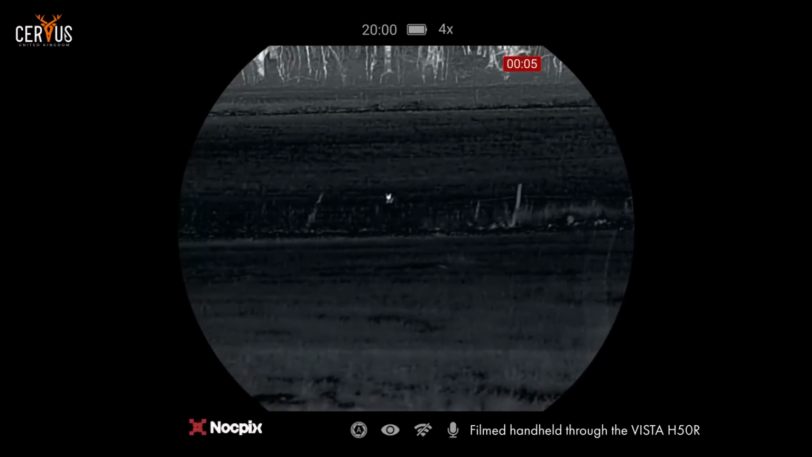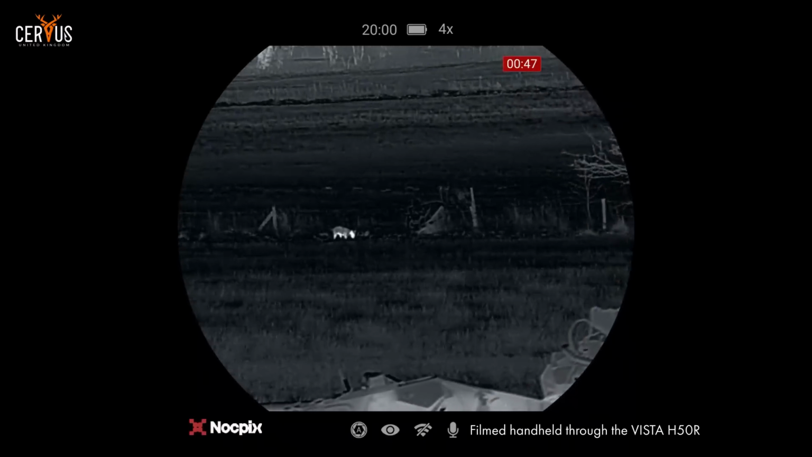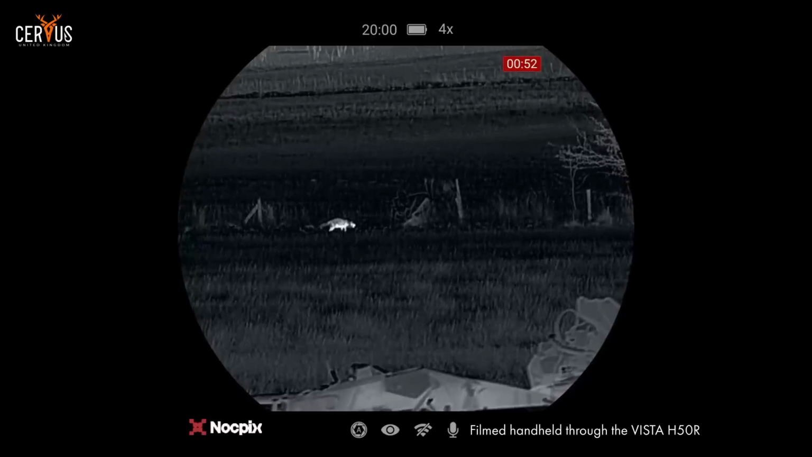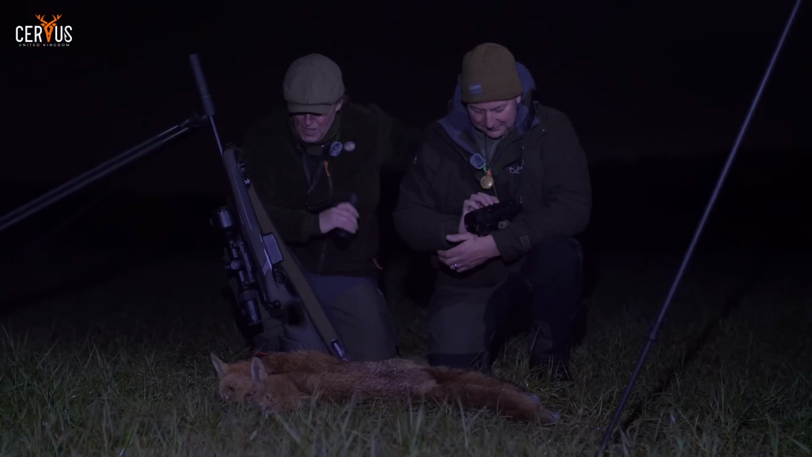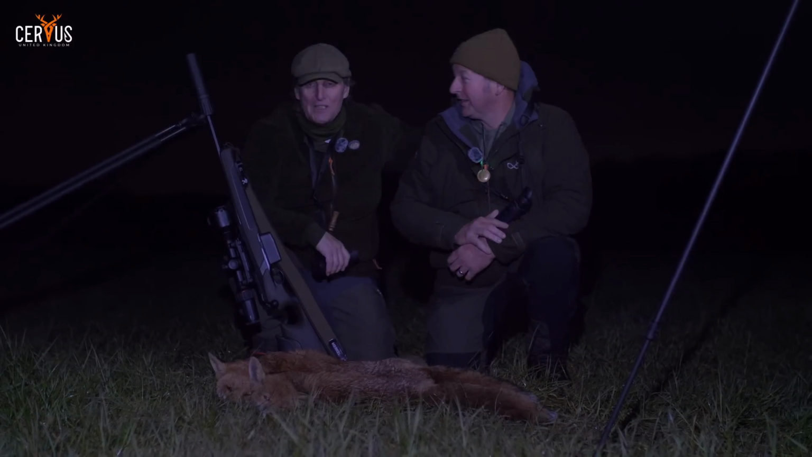Yeah, they came straight across the field. No need to call, straight to the bait. They were both sub 100 metres and yeah, I shot one and Pete shot one. I've been using the Lumi to spot and ID them. We've got the ACE scope. And what are you using, Pete? The Vista. I've been using that all season. What a piece of kit.